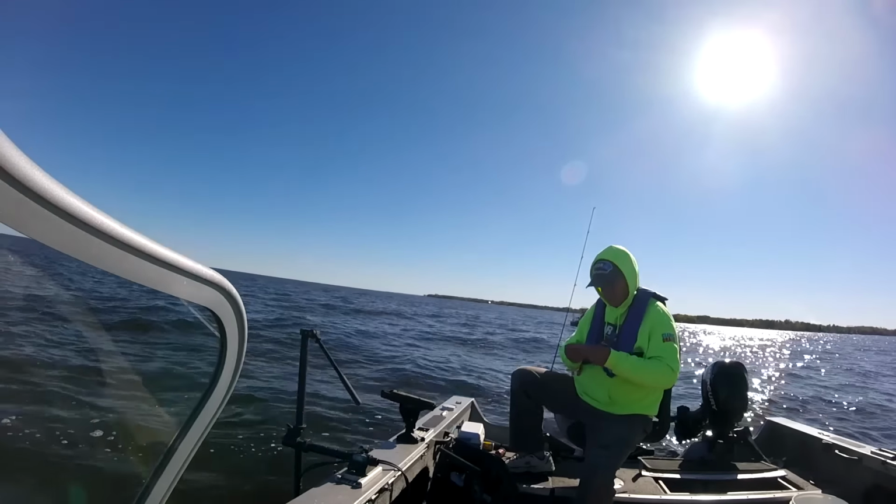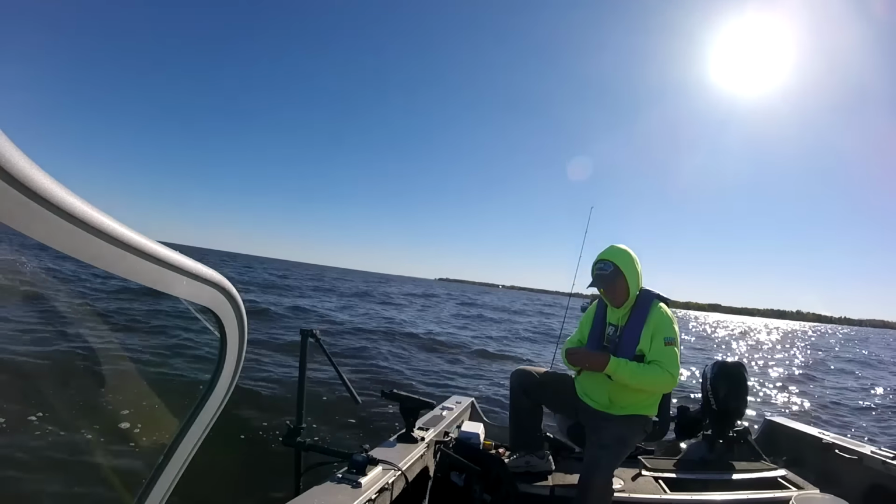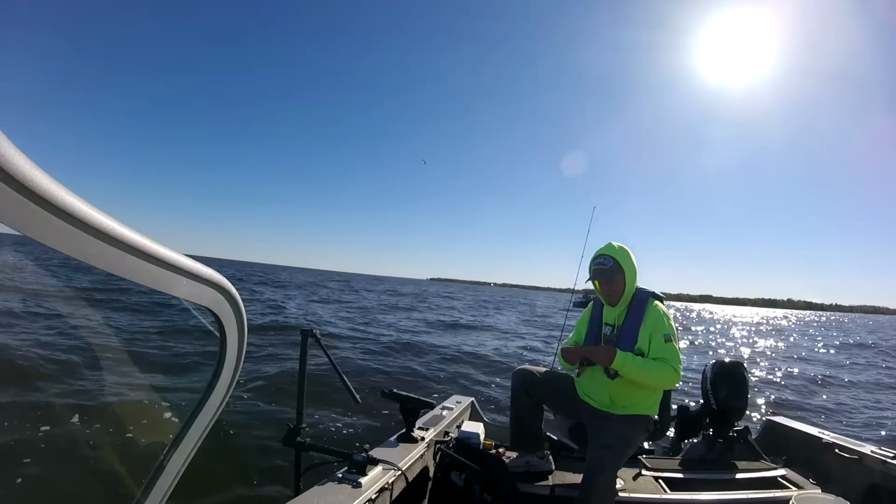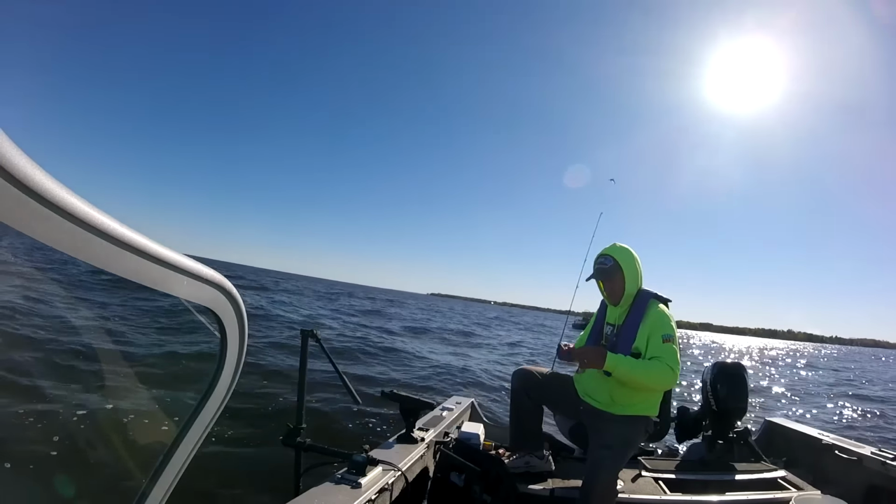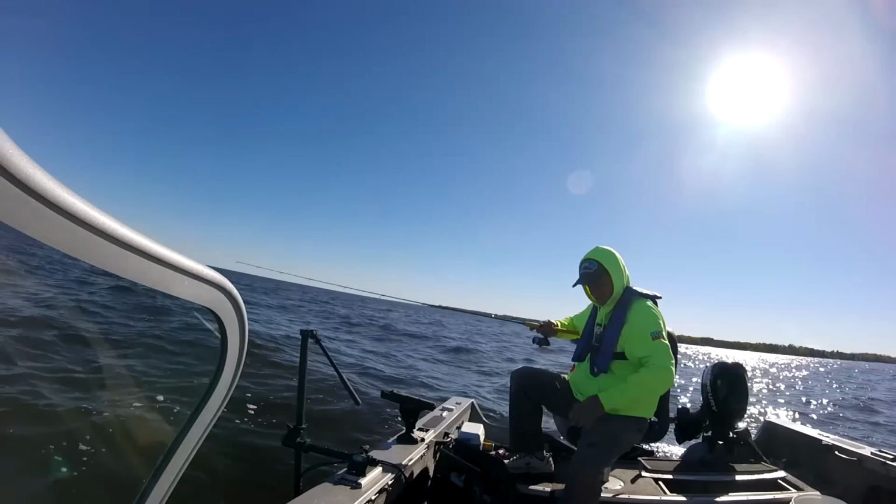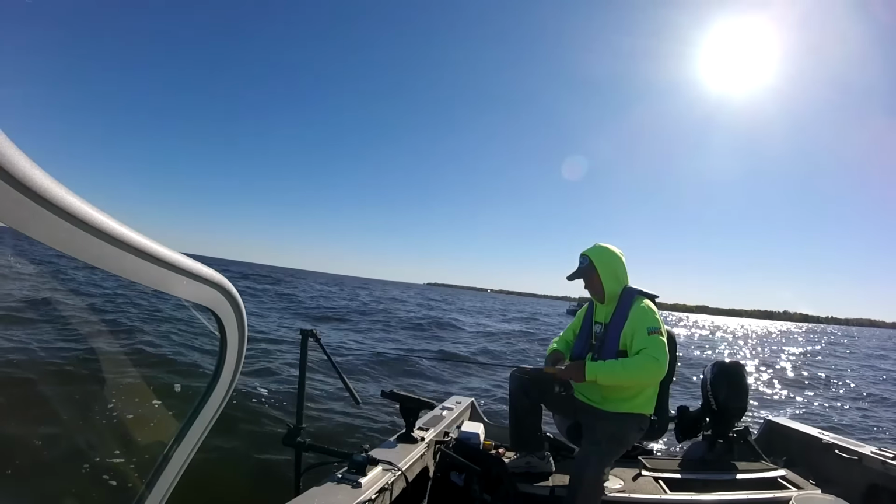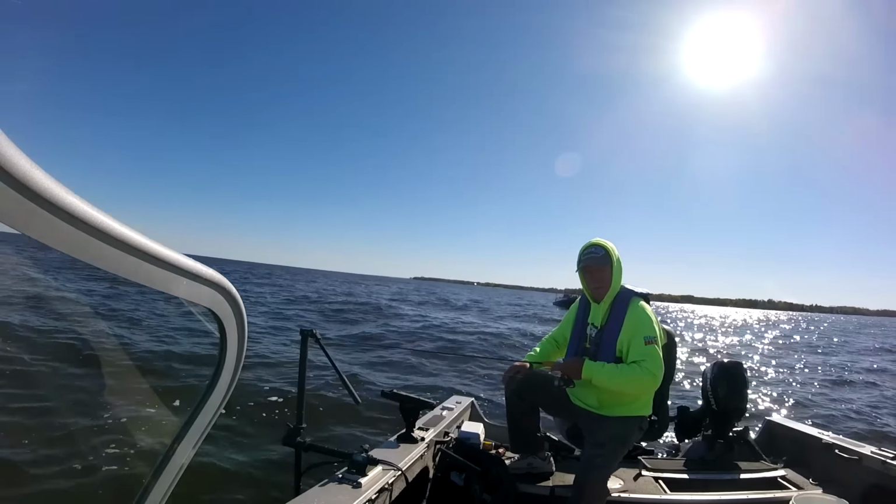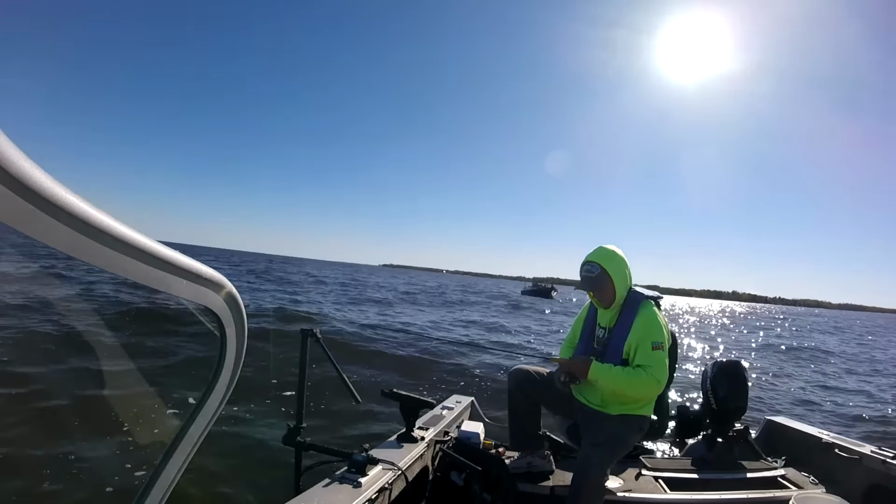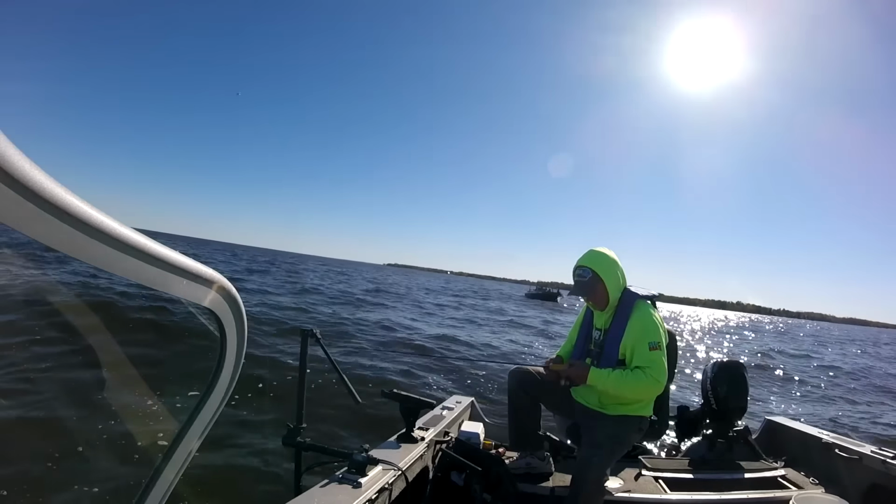Now this fishing keeps getting better until it gets just so cold that you can't take it anymore. Fish are back in closer to shore. I'm fishing 30 feet of water here today, and that's one of my go-to spots, and you might get them shallower if you want. I know they're deeper too, but this is a nice depth out here close to shore.